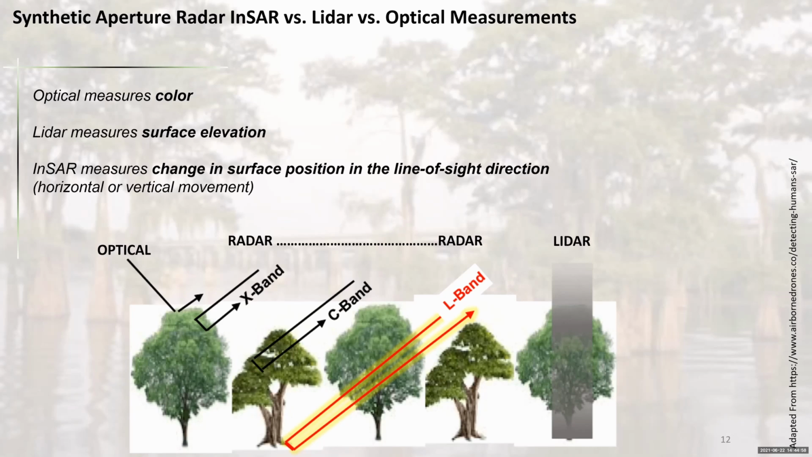You'll get a waveform scattered back from both the branches and the top of the canopy and the ground. So you're really measuring surface elevation there, or elevation of the canopy height, or elevation of the branches. But if you have moderate vegetation, you're really measuring surface elevation directly.